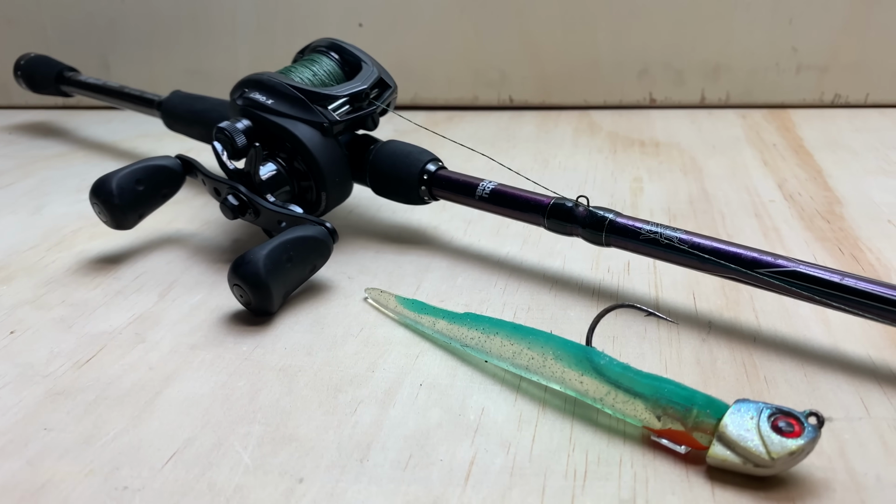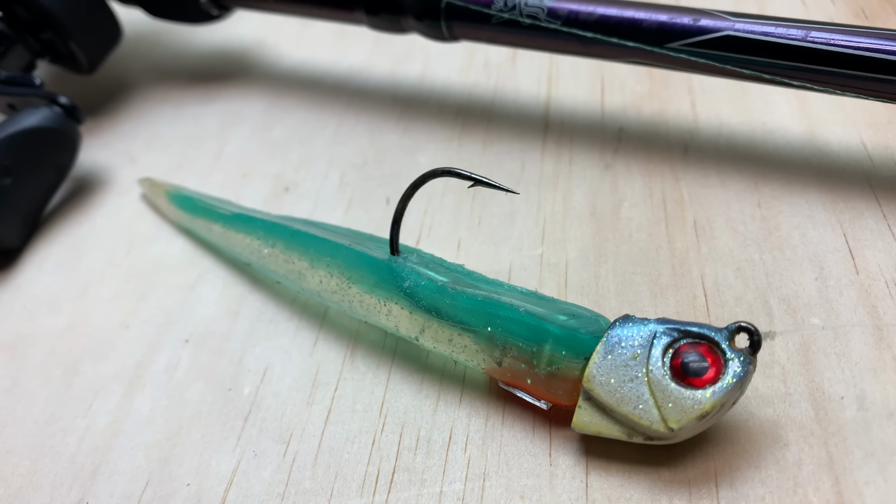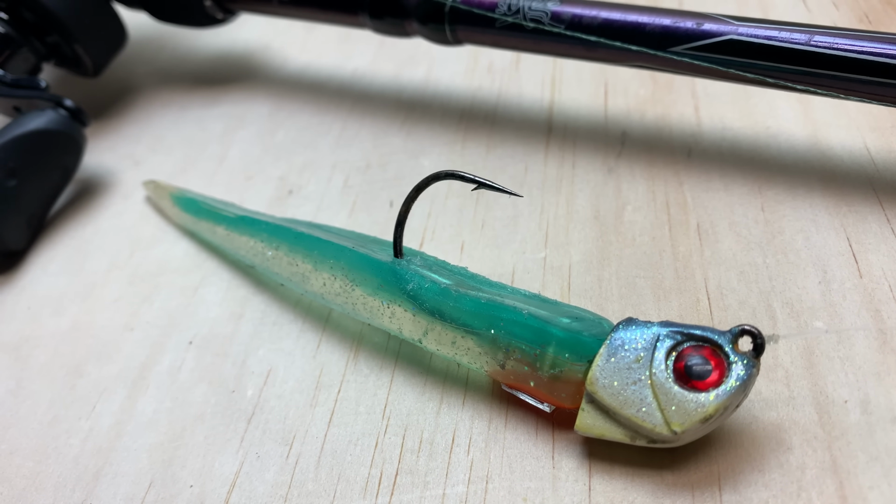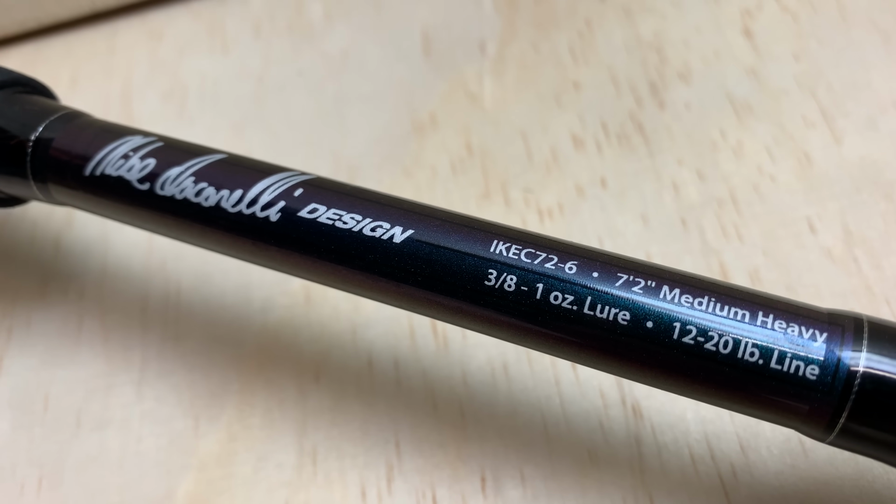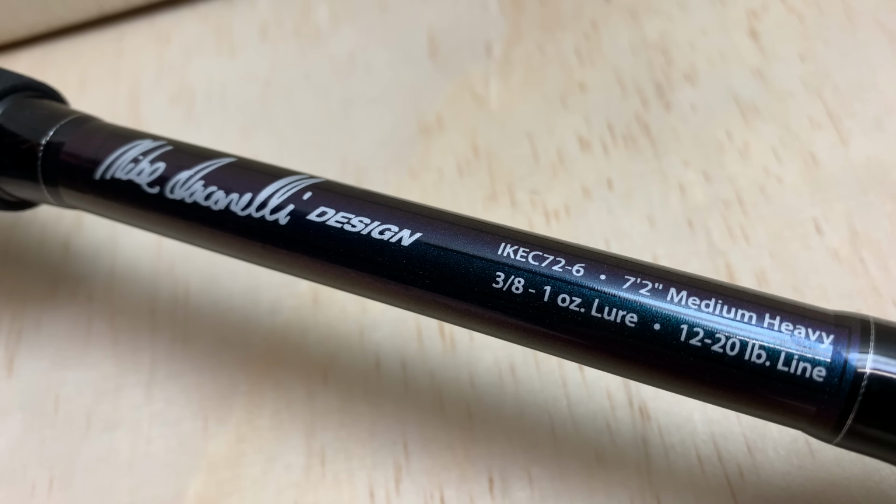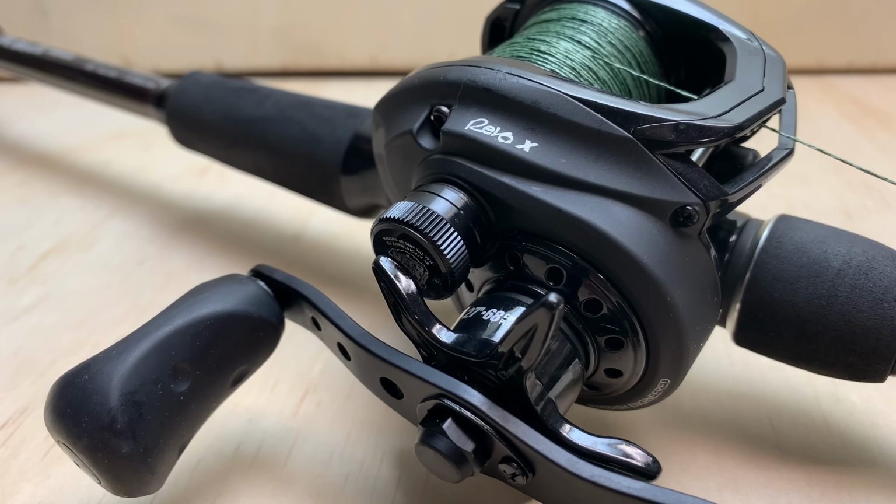And for that slug setup, I'm using a 1 ounce warbait head with a 5-inch MC swim bait. I needed that 1 ounce to fish that deeper water. Plus the current was starting to rip and I needed that bait to hit the bottom as soon as possible. I'm fishing an Abu Garcia Mike Iconelli rod. This is a 7.2 medium heavy. And again, it's the Abu Garcia Revo X, spooled up with 30-pound braided line tied to 20-pound leader line.